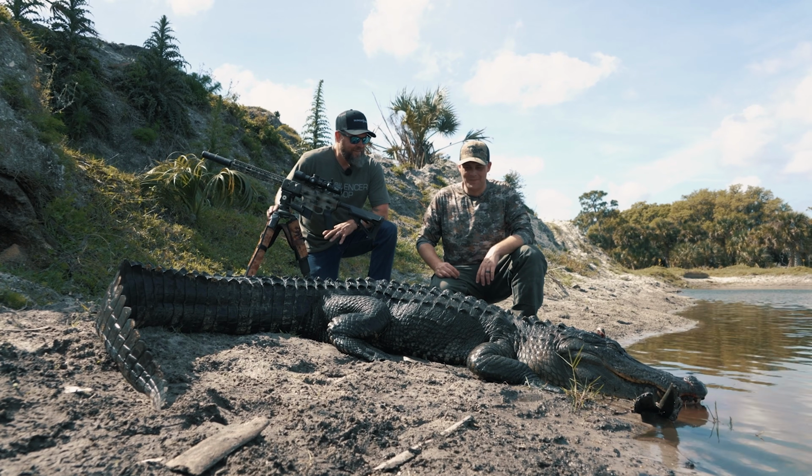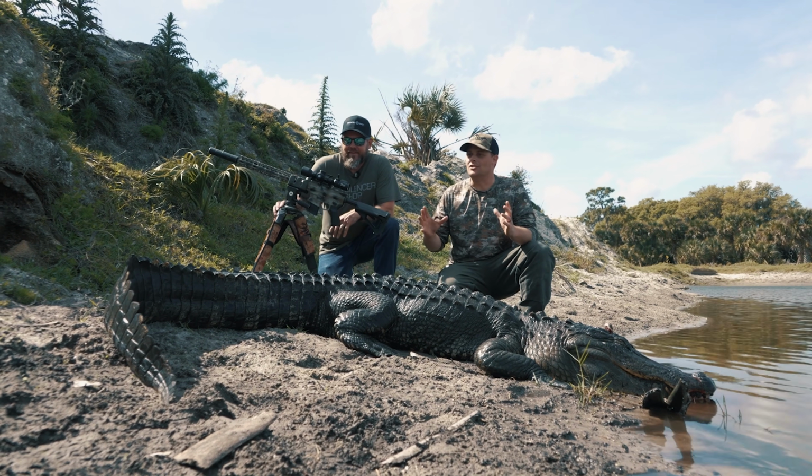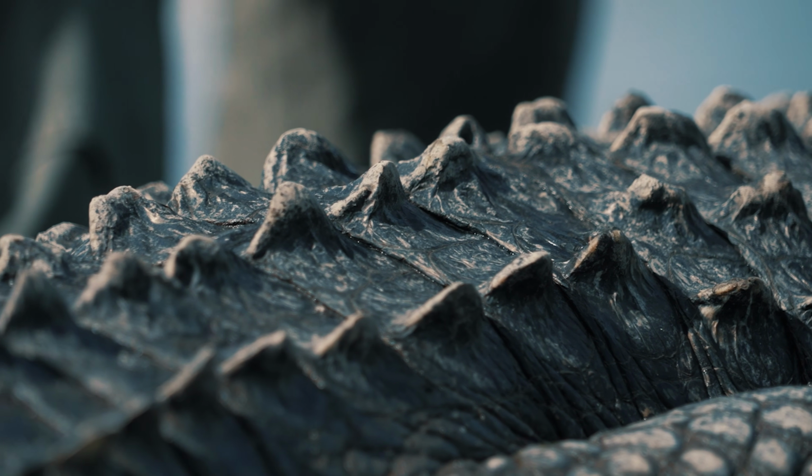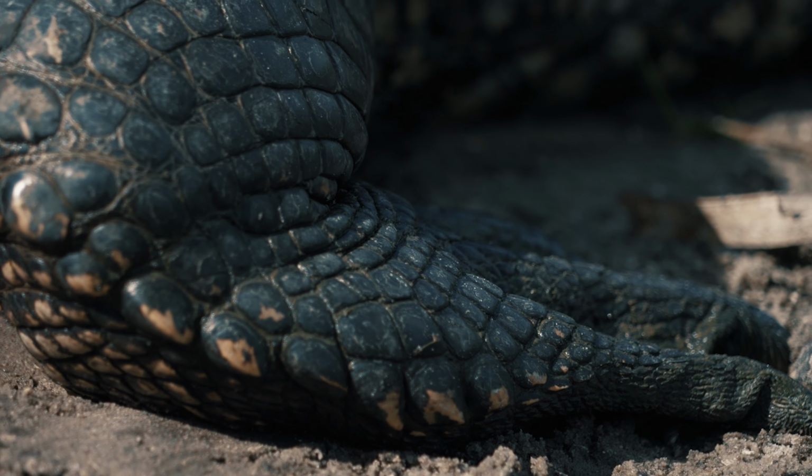My name is Justin Craven. I work for Silencer Shop and I'm head of our dealer sales department. Travis came down to Florida a few years ago and hooked up with Jeff from Predator Pursuit. I was told stories of these massive gators these guys were getting, and when I had the opportunity to come down here, I was so thrilled.